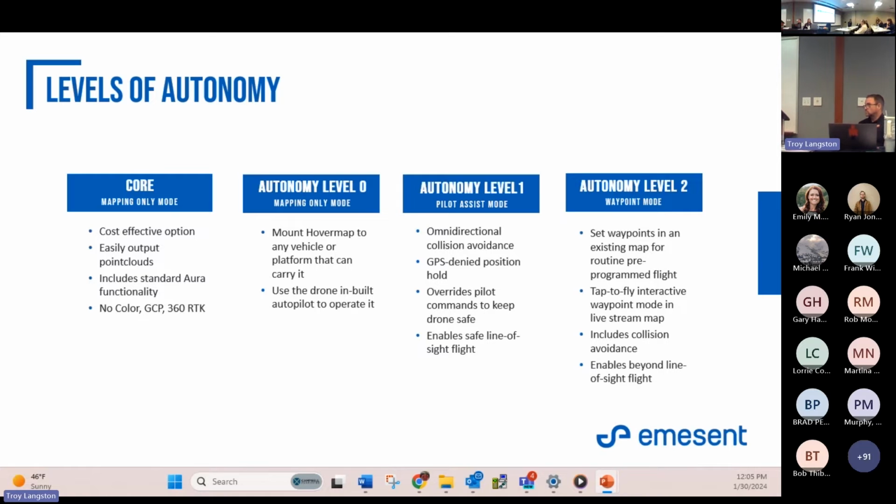When we get into autonomy level 1, that's when it starts to get fun. This is what we call pilot assist mode. Essentially, when you mount the Hovermap to a drone, it creates what we call a bubble, a virtual elliptical shield, where the Hovermap is utilizing the point cloud that's being generated in real time, and it can see objects in that point cloud. It will physically not allow the drone to fly into them. I've seen demonstrations in the forest, with SLAM and the bubble turned on, where you fly the drone straight at tree branches, and it just stops. It won't let you hit anything.